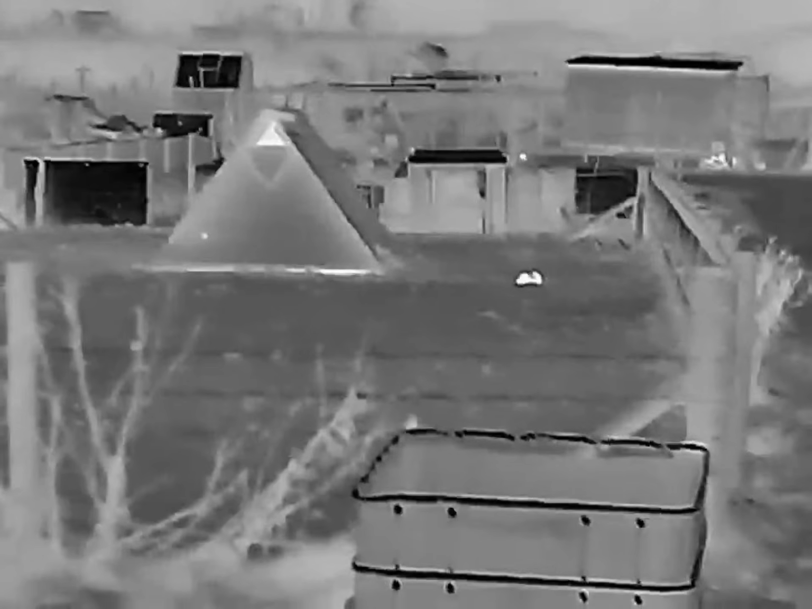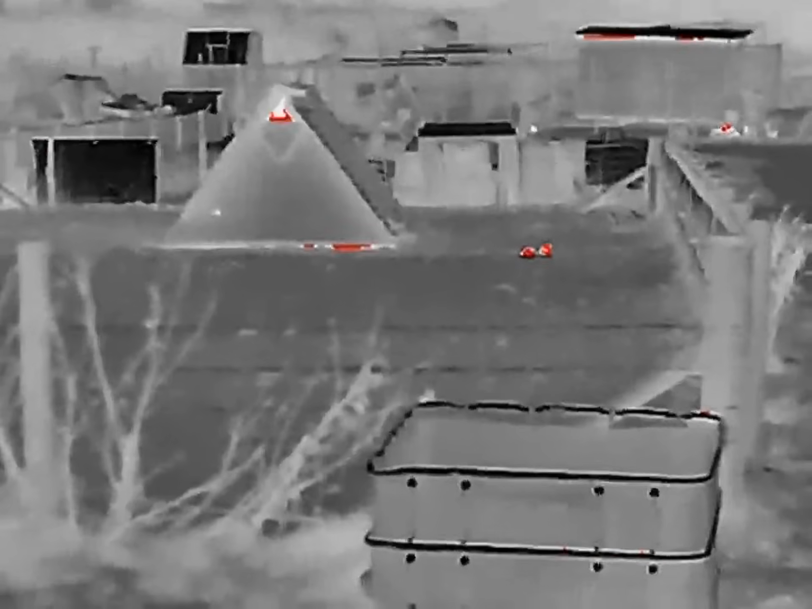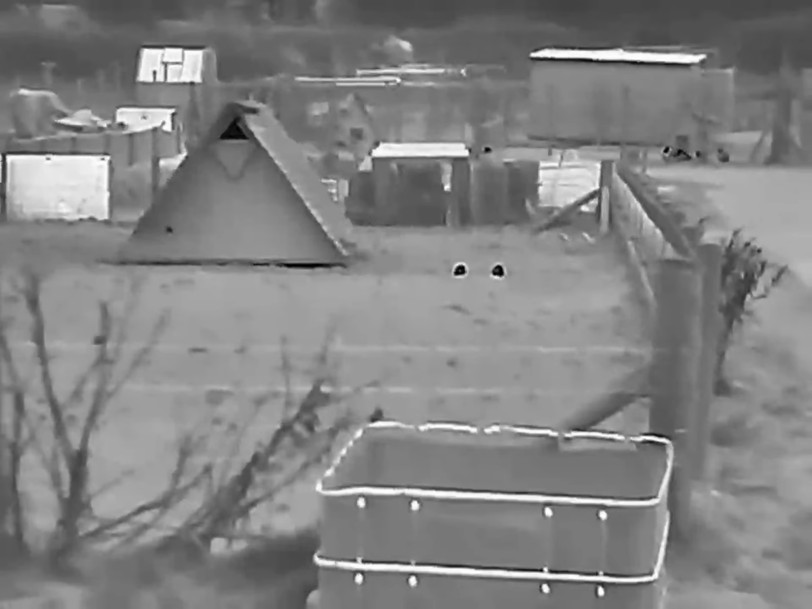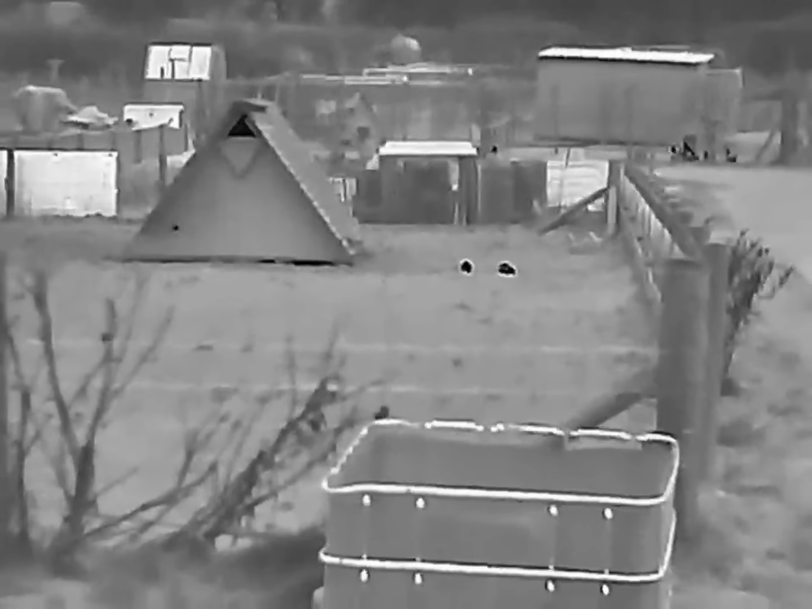So this next clip is using the handheld Alor Pro 25mm spotter again. The birds at the bottom are roughly 140 yards away, and in the middle of the screen next to the pigsty you'll be able to see two rats. They're around about 90-95 yards away. You'll see them a little closer in the next clip. And now here they are at around about 30-35 yards. And I'll quickly skim through the different colour palettes that you can get on the Alor Pro.